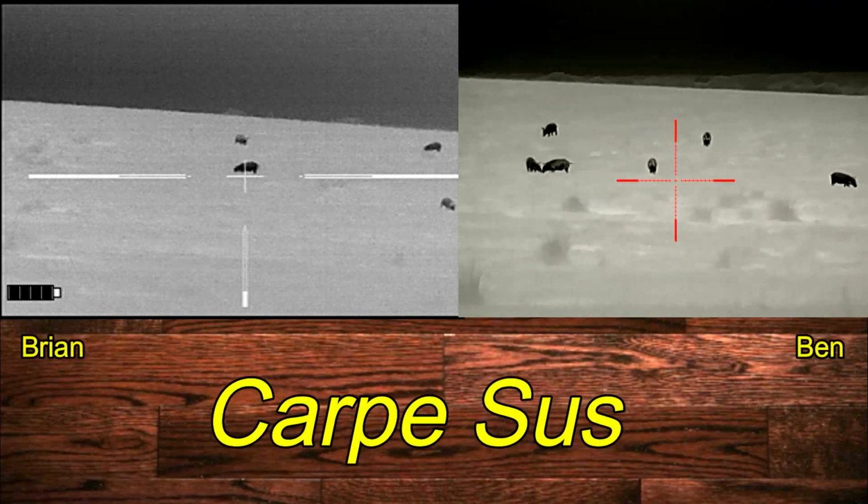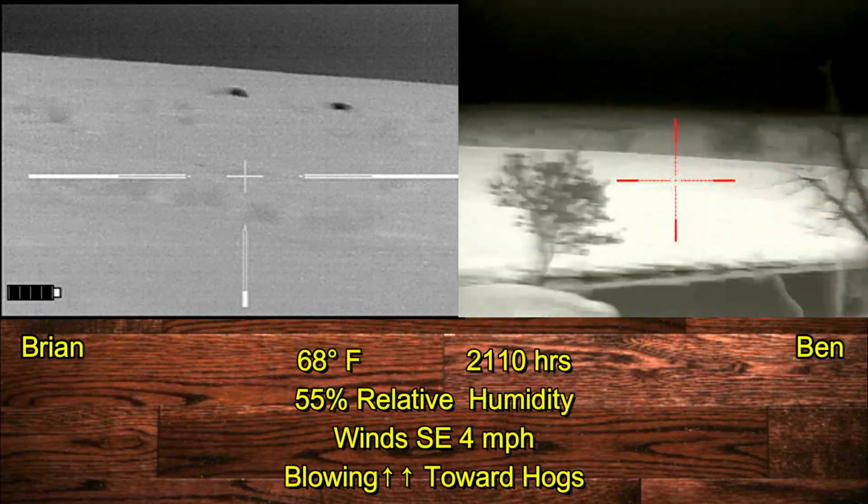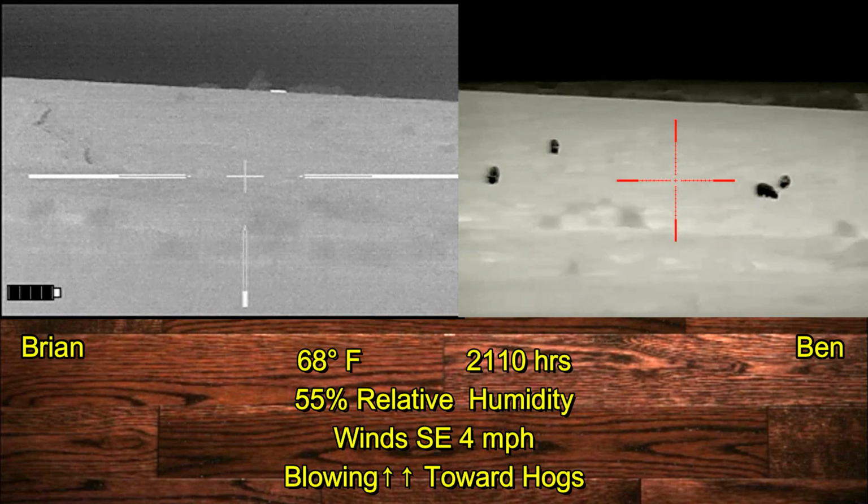Carpe Jugulum. Ben and I went hunting up in North Texas. We've got a small sounder of hogs up on the hillside, and the problem here is that we've got winds blowing directly at the hogs, so we know we're bound to get busted.